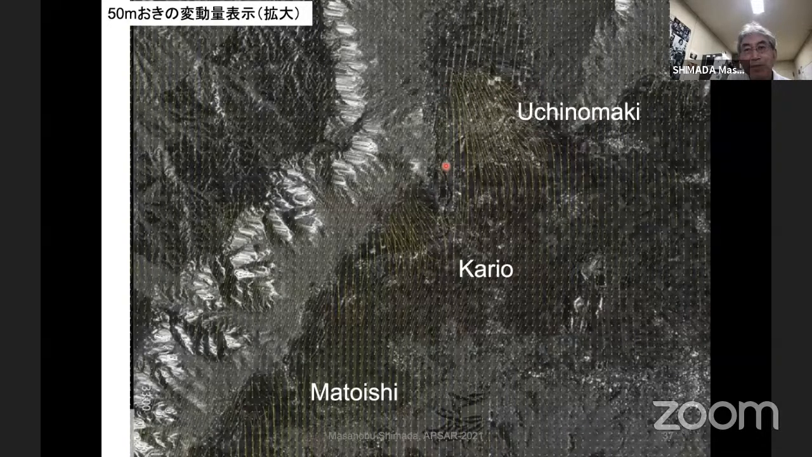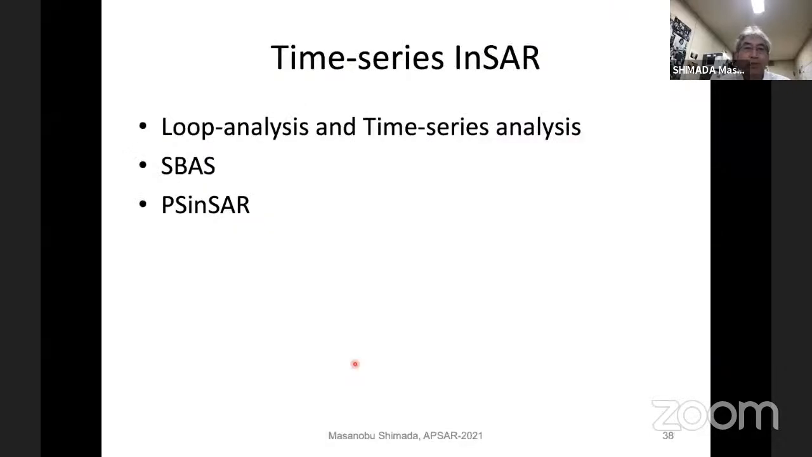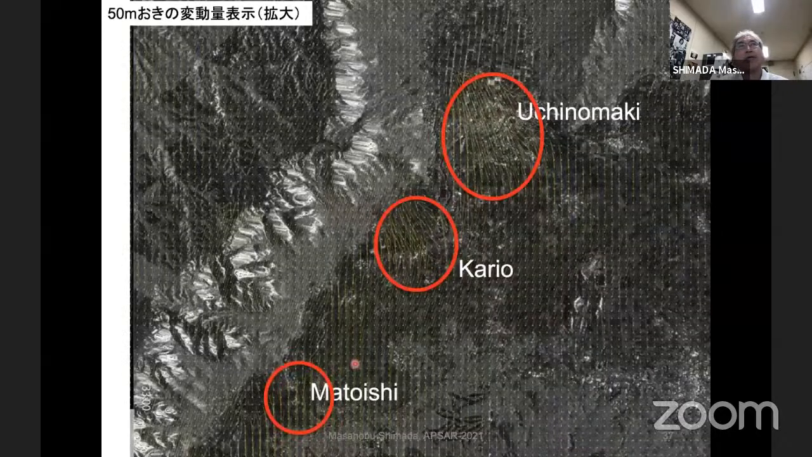Uchinomaki, very famous for the onsen, hot spring, and Kario. This gives almost 3 meters of north deformation. And another area is the Matoishi area, another big deformation area. Here. So this is one type of application of the interferometry.